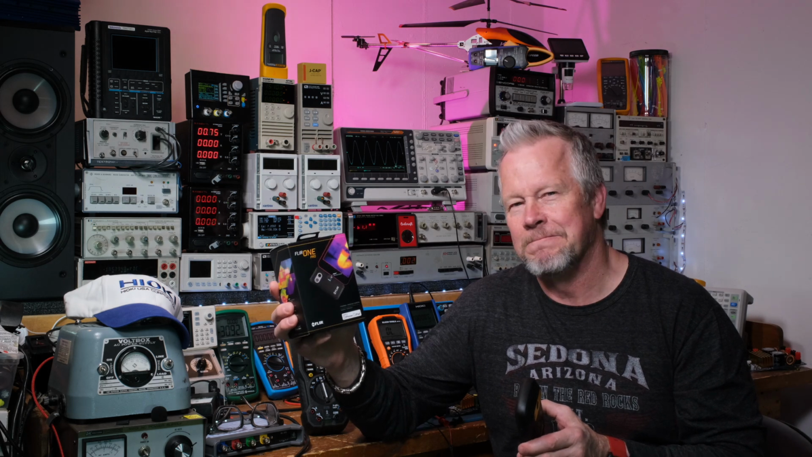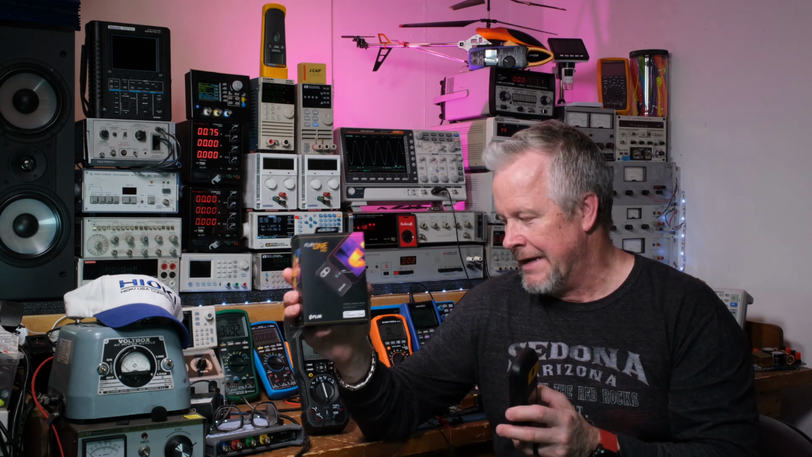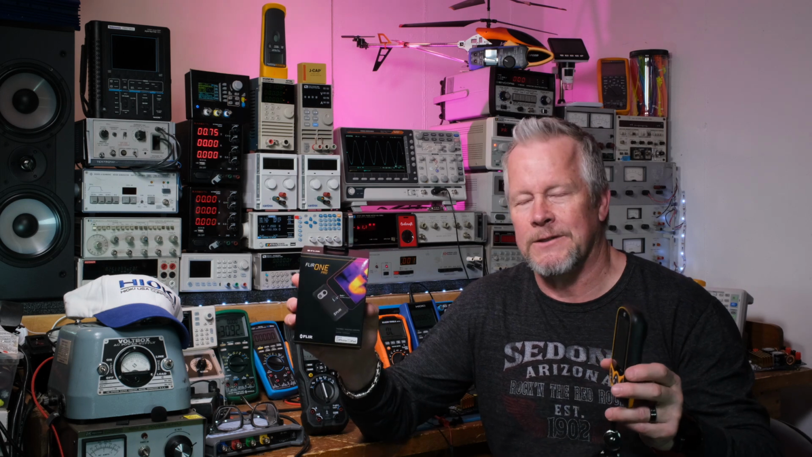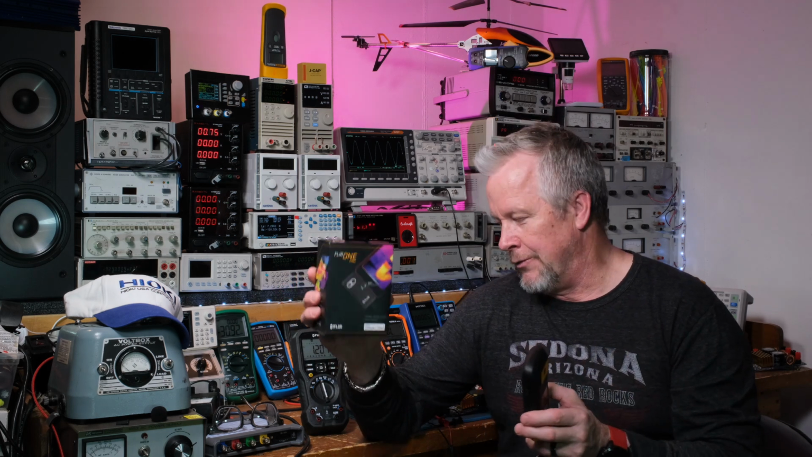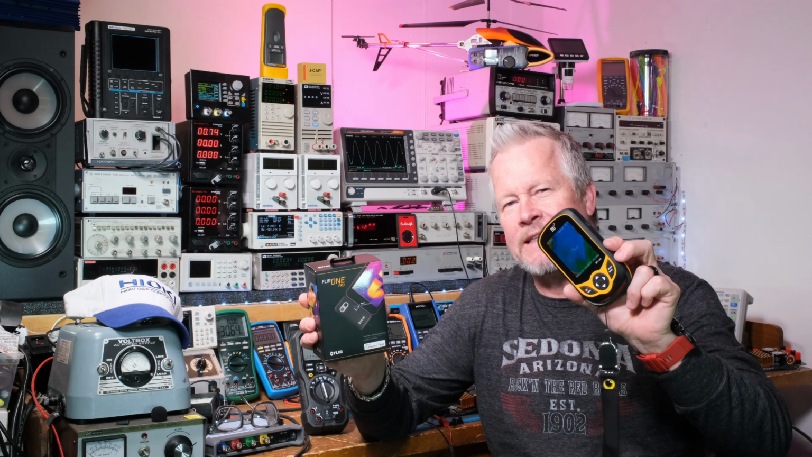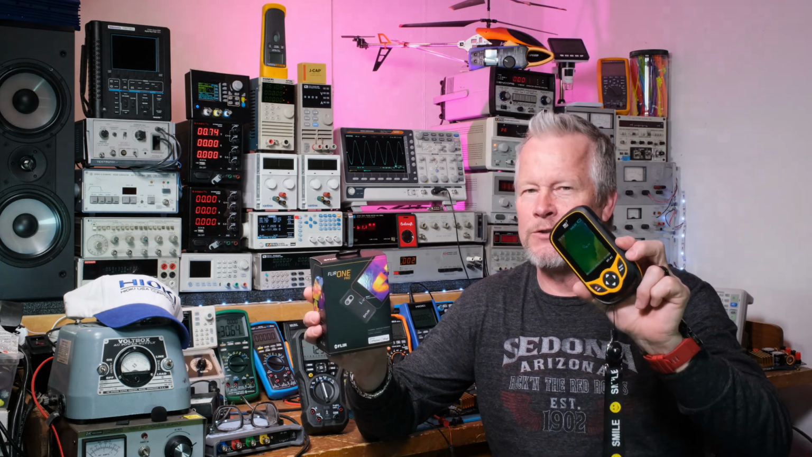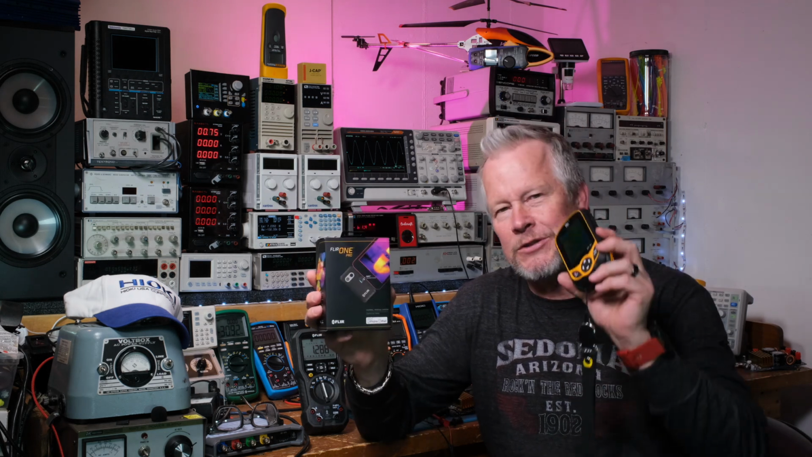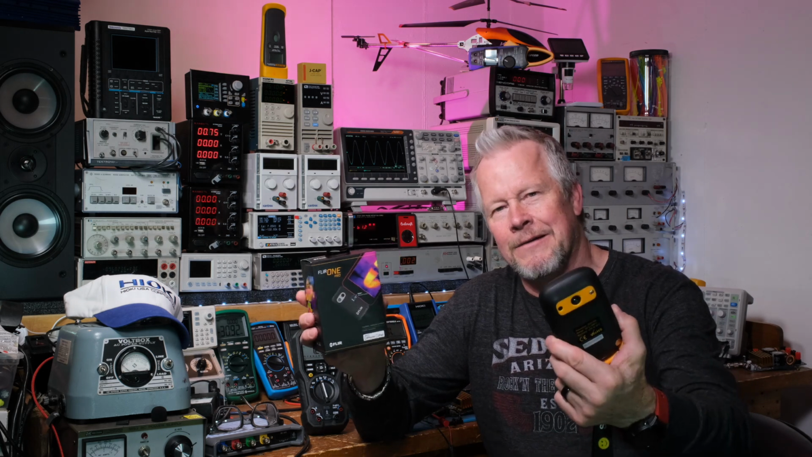And so in the case of this one, it has 1440 by 1080 resolution. So it's a high def camera. But the thermal part, okay, that's 160 by 120, which has 19,200 pixels. So you'll see that a lot of times shown. 19,000 pixels, sounds like a lot. But then when you look at the spec and go 160 by 120, you go, oh, okay. And the 220 by 160 resolution on this one gives you 35,200 pixels. So pretty close to double what this one has. So the thermal image on this one should be a lot higher definition.